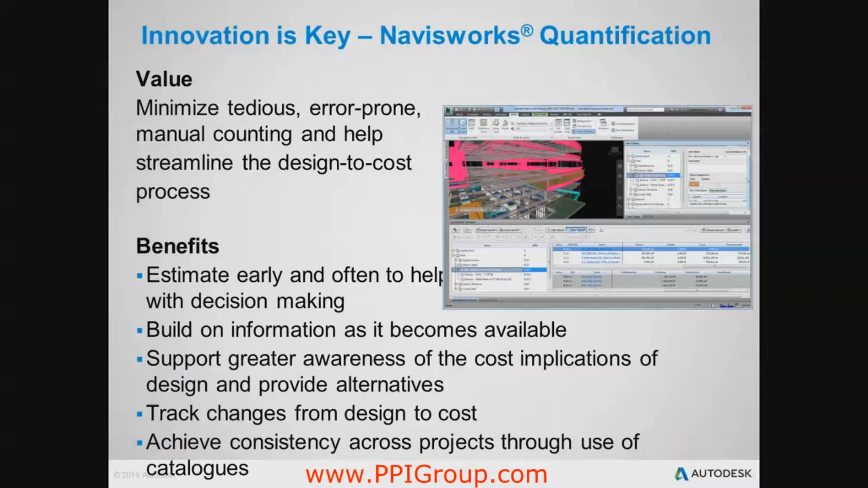Using a single catalog across the organization to generate takeoffs means you're sharing knowledge and also helps you achieve consistency and ultimately gain insight by comparing projects.